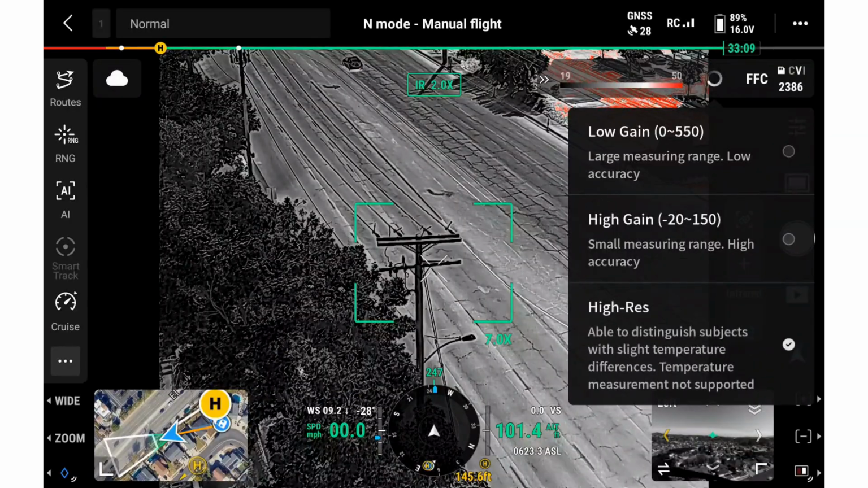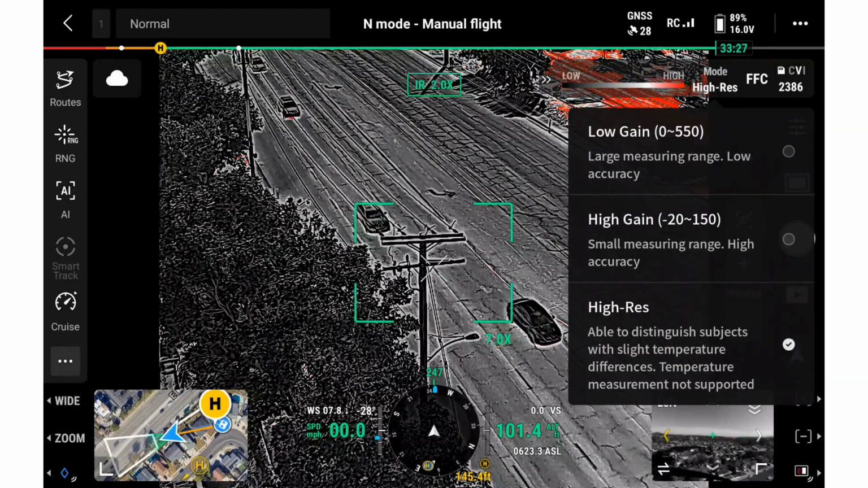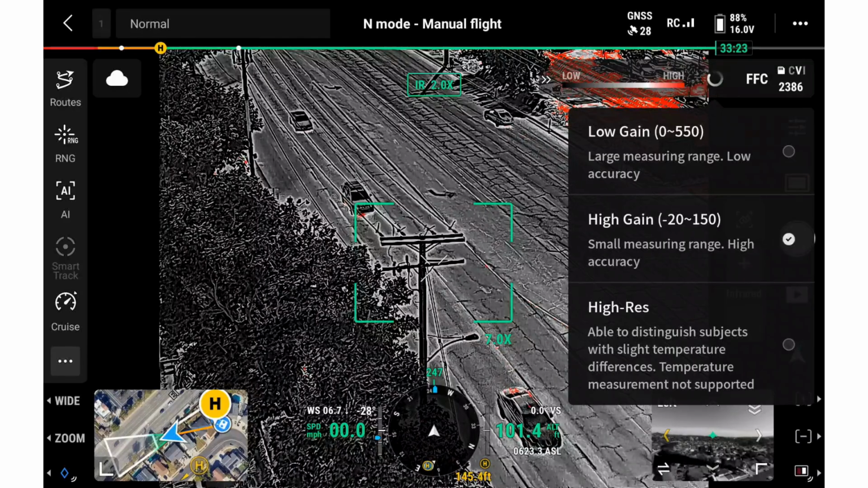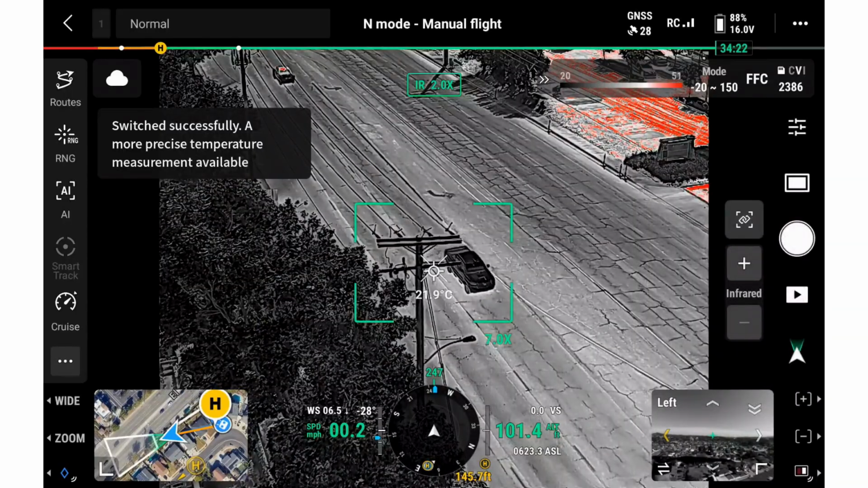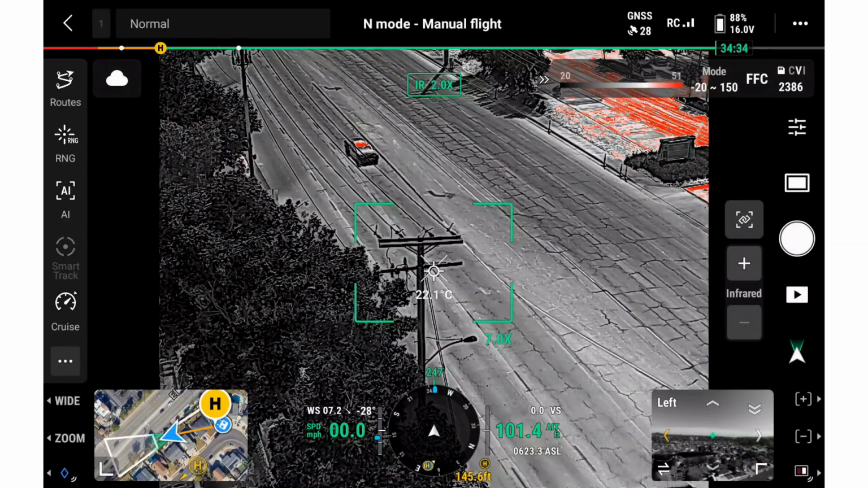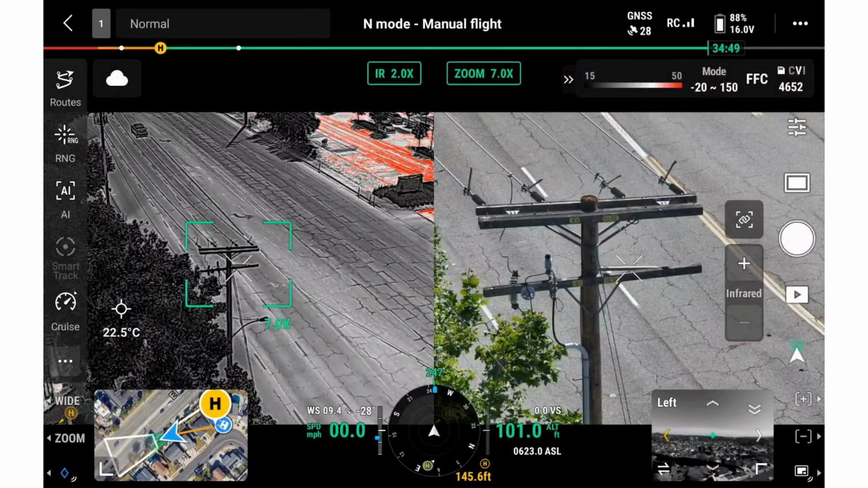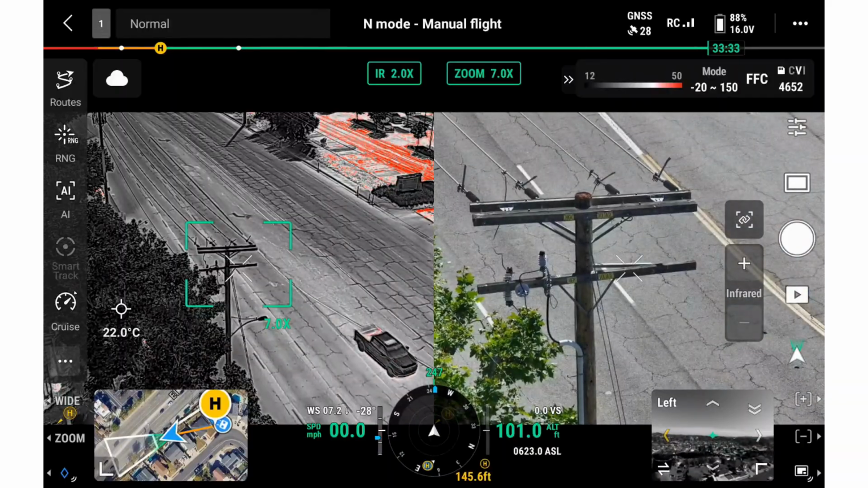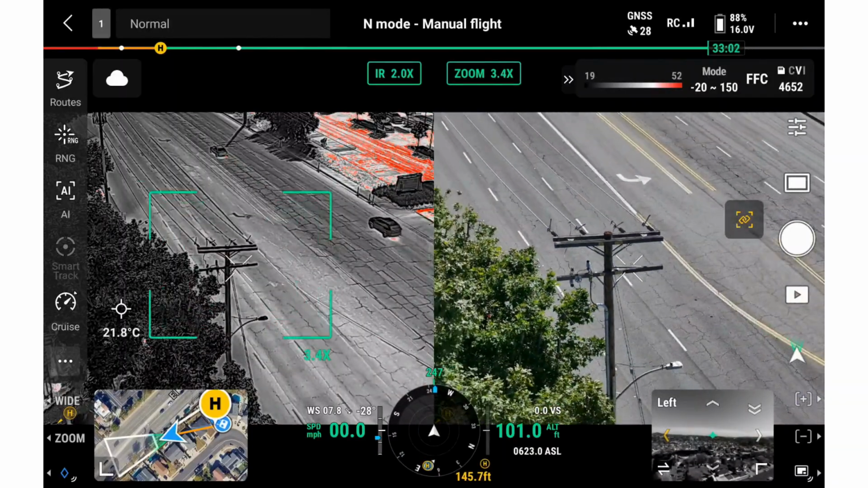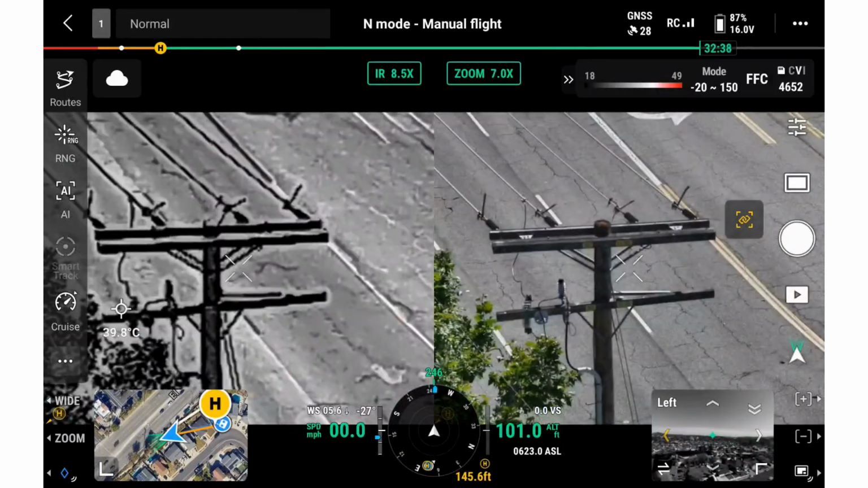And on supported systems, high resolution mode can provide a more detailed thermal image, although it's important to note that this mode does not provide temperature data. To compare both sensors more easily, we can enable side-by-side visual and thermal view by selecting the R3 button. This makes it easier to match a thermal anomaly to the actual component being inspected. We can also turn on linked visual and thermal zoom so both views stay aligned when zooming in.